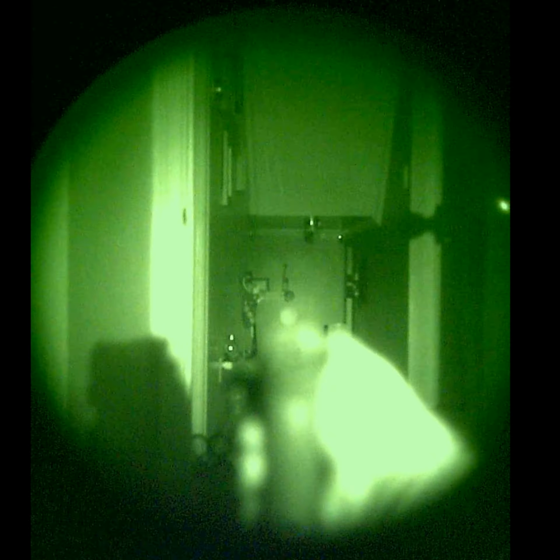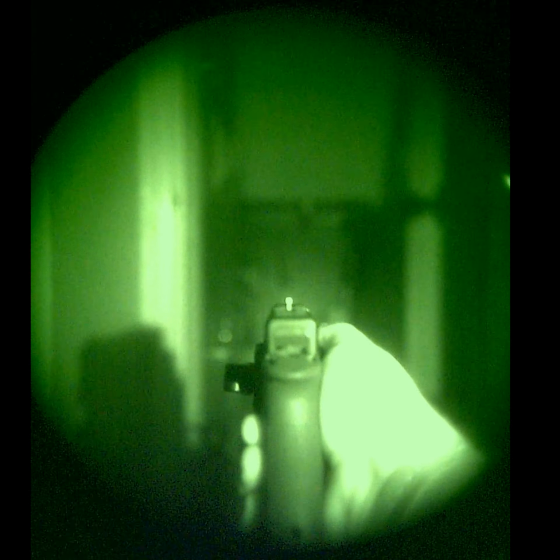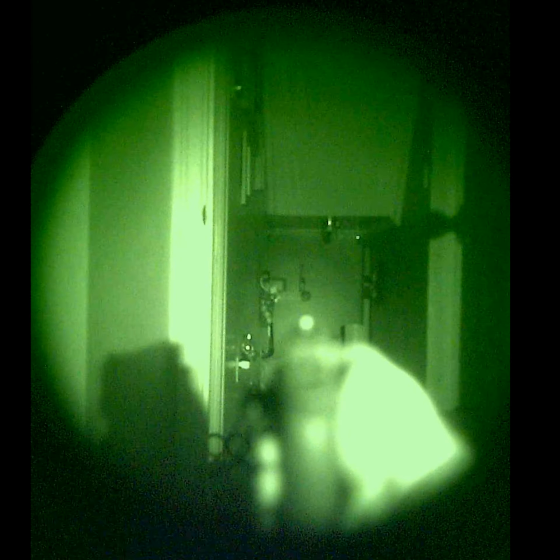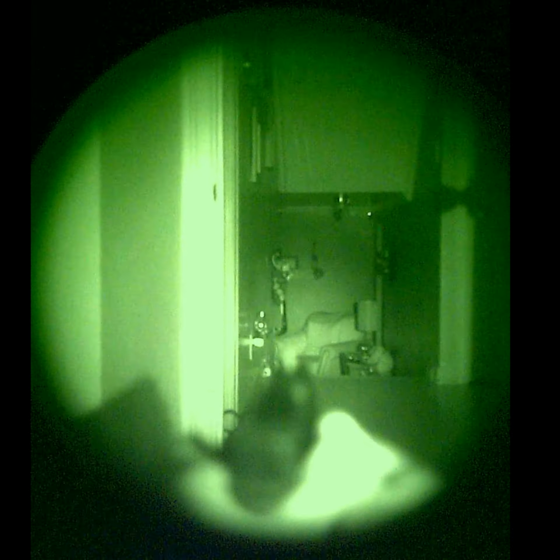So you can either keep focusing at infinity and crank it down, or you could move your focus up a little closer, get the sight, but again the target's completely blurry, so it's really tough to get the best of both worlds there. Got the IR off, open that back up.